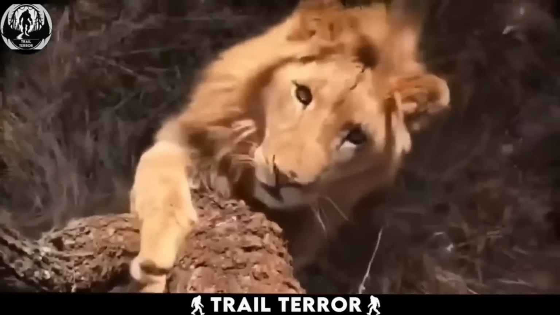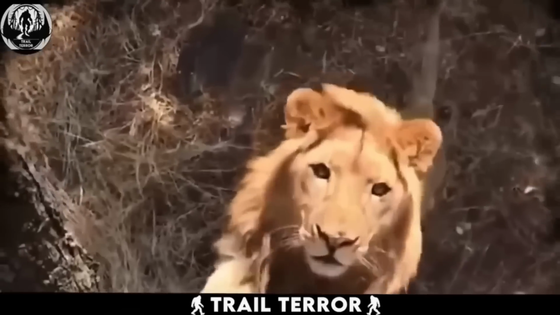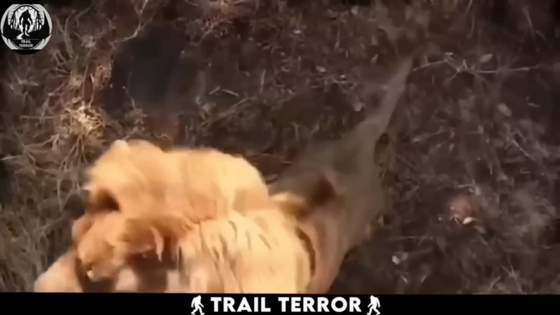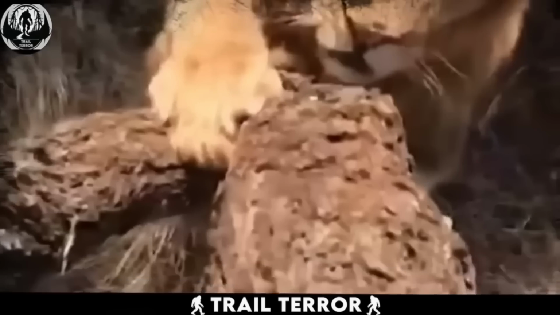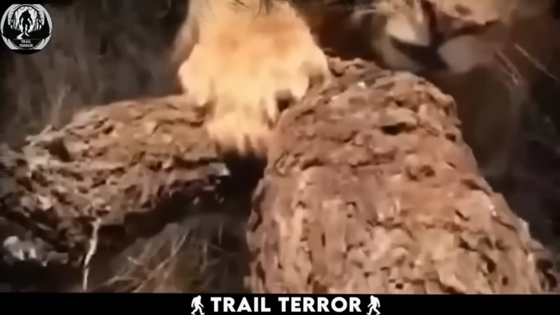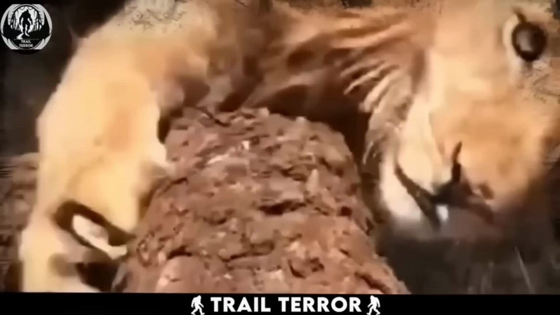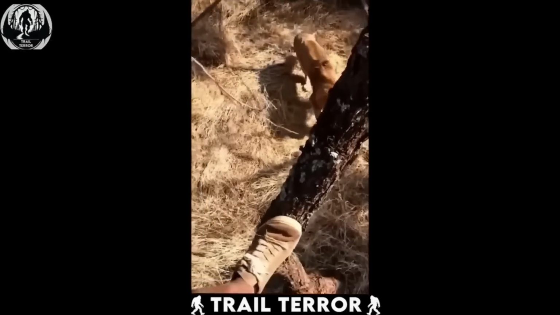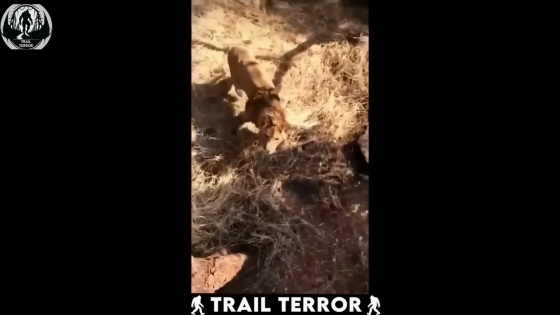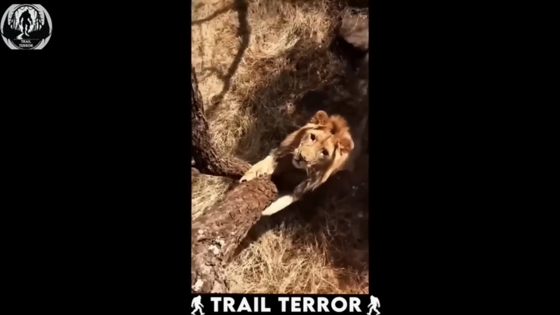With surprising agility, the lion rears up and places its massive paws on the bark, attempting to climb after the villager. Claws outstretched, it stretches its entire body in a terrifying display of power. Thankfully for the villager, the climb proves too difficult. Lions aren't exactly known for their tree climbing skills, and this particular tree doesn't offer the ideal branches for them.